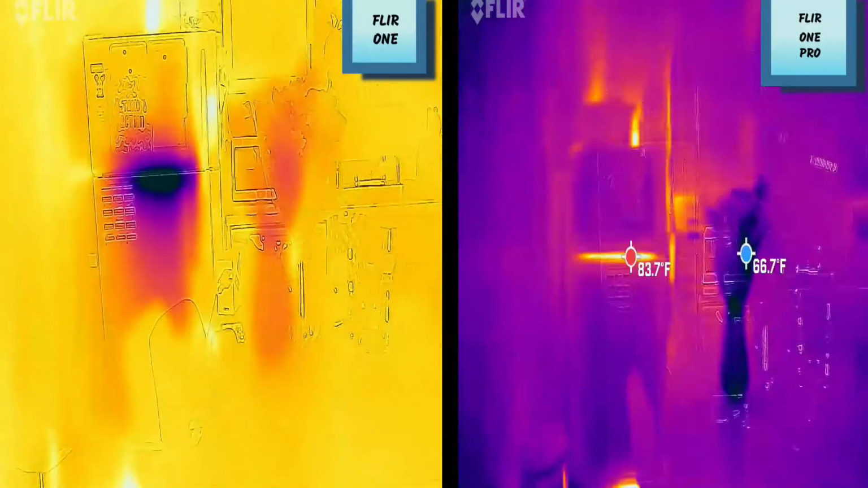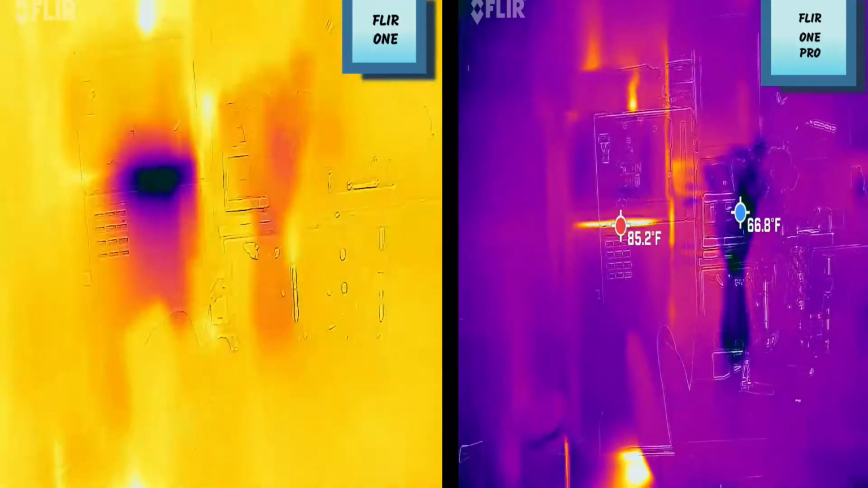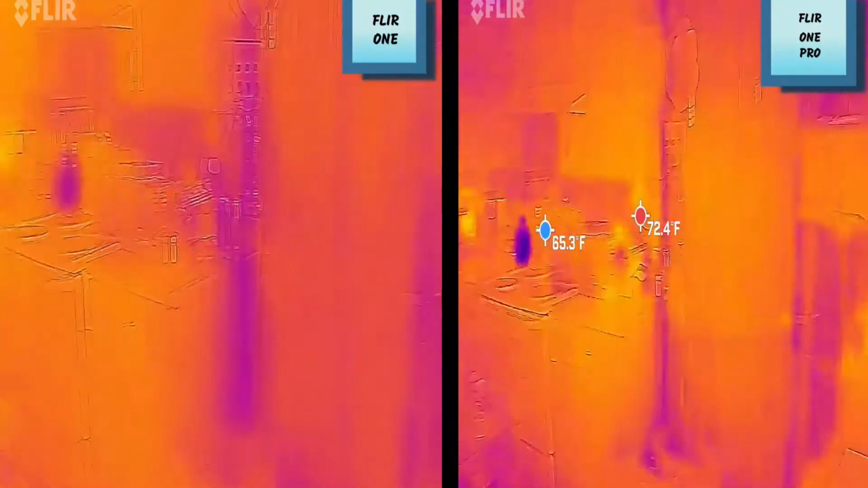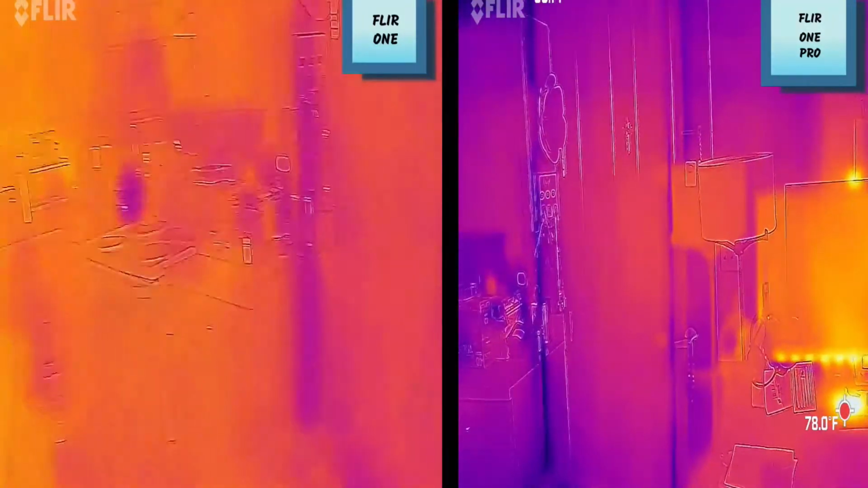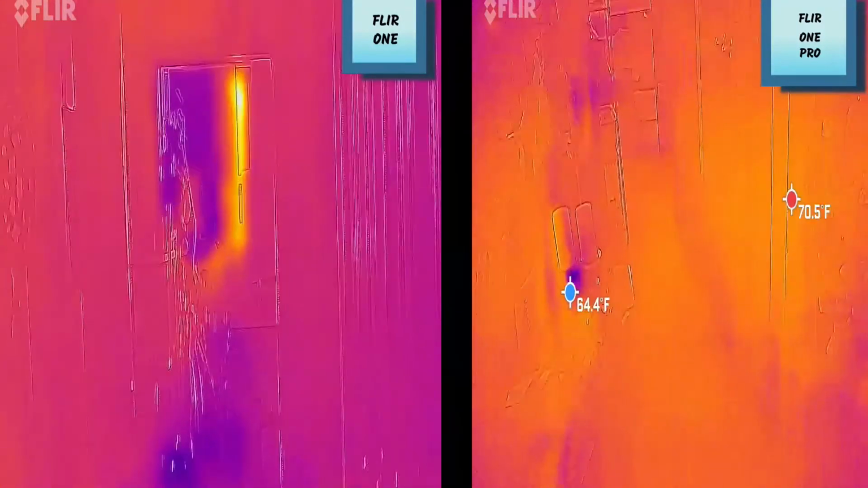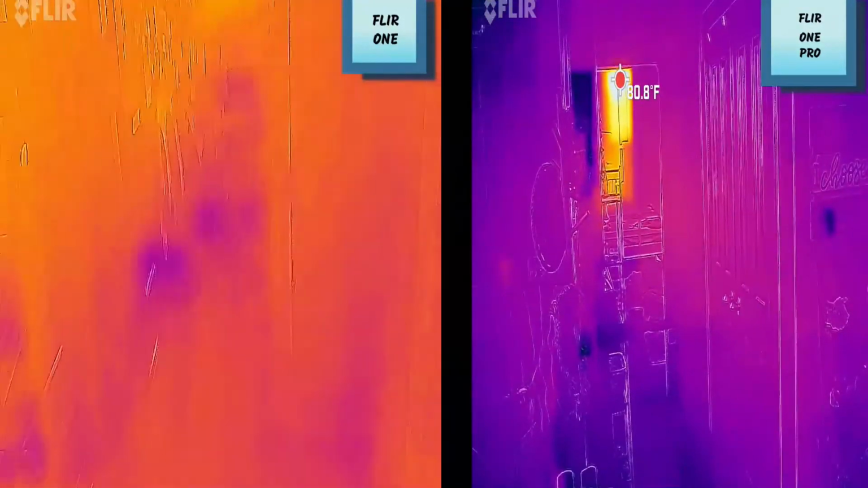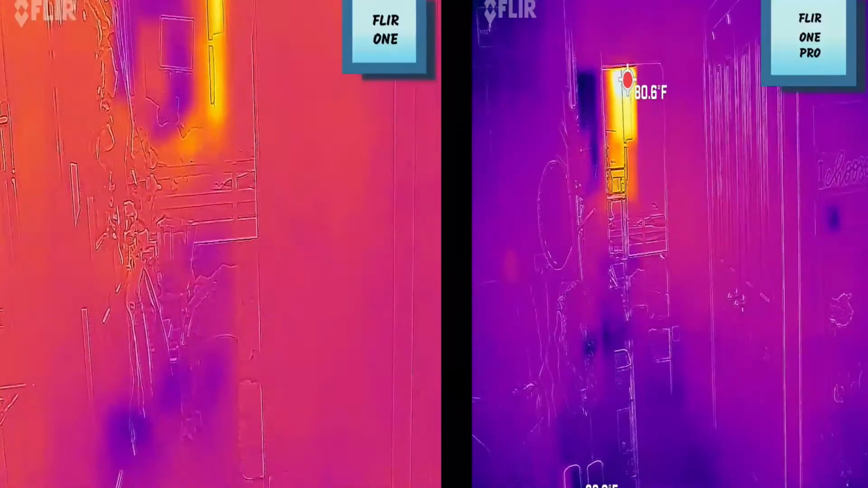In the comparison video, the FLIR ONE is on the left, the FLIR ONE Pro is on the right. Right away we can tell there is a huge difference in coloration between the two videos. That has to do with the fact that the FLIR ONE Pro can tell micro differences in temperature between objects where the FLIR ONE cannot. You can also tell the massive difference in detail that the FLIR ONE Pro has due to the 19,200 pixels as opposed to the 4,800 pixels of the FLIR ONE.